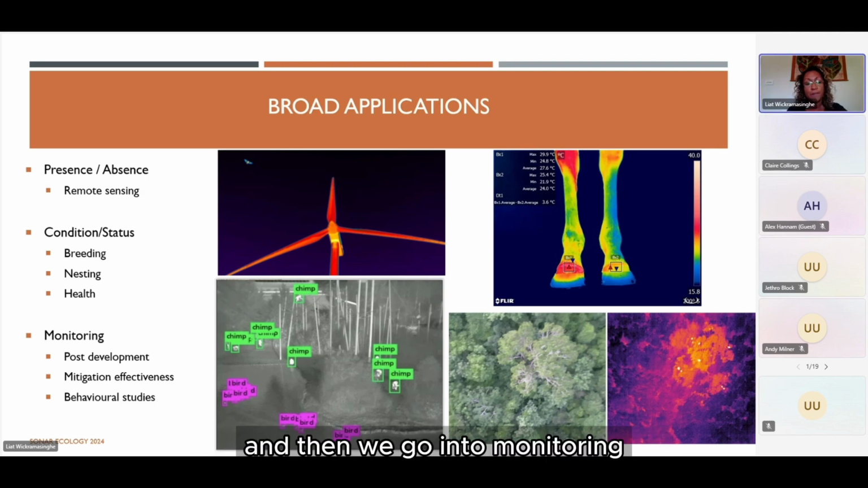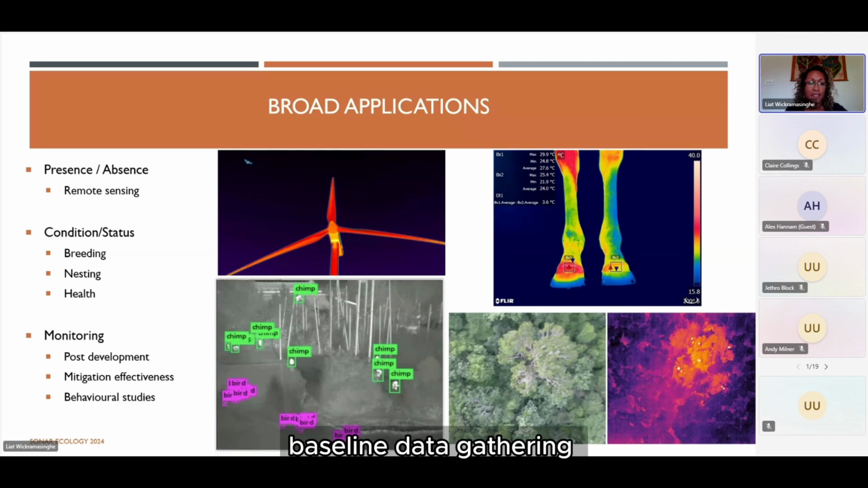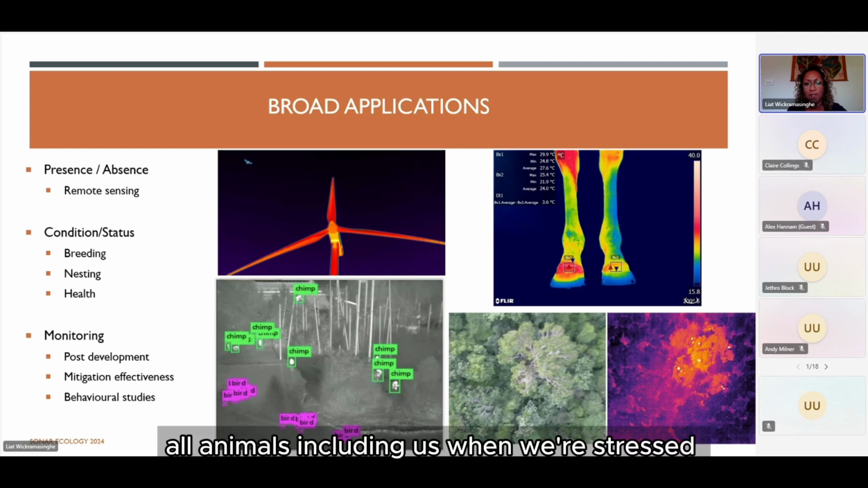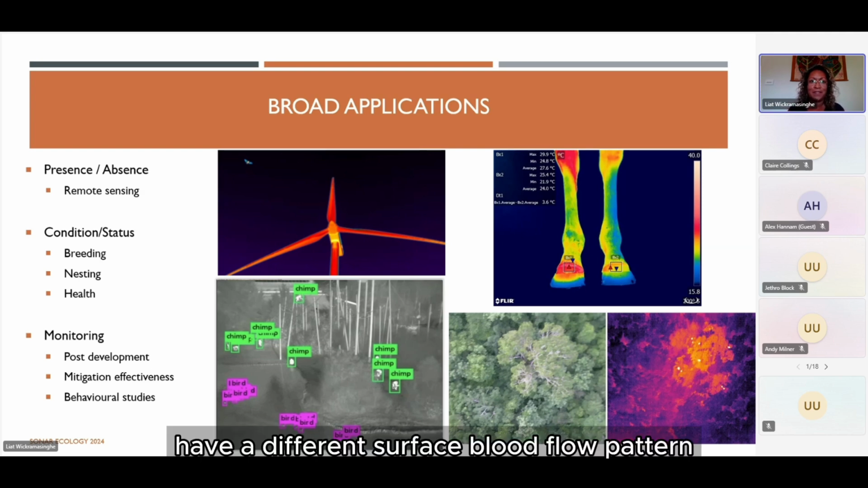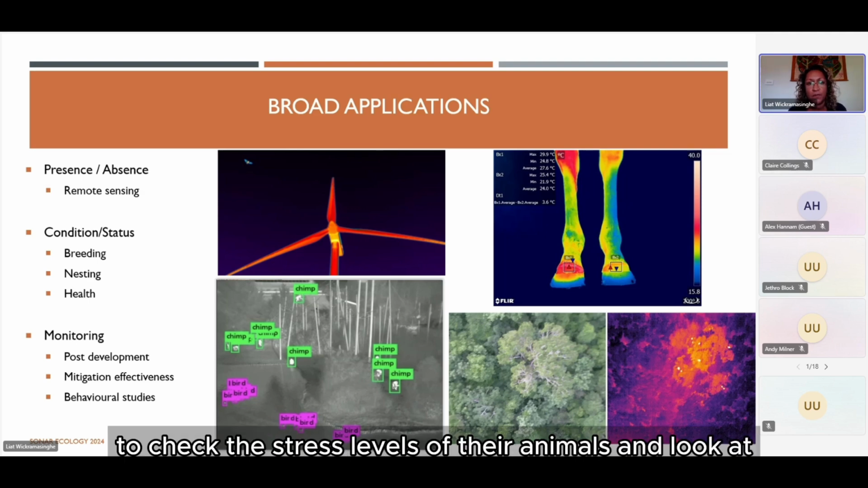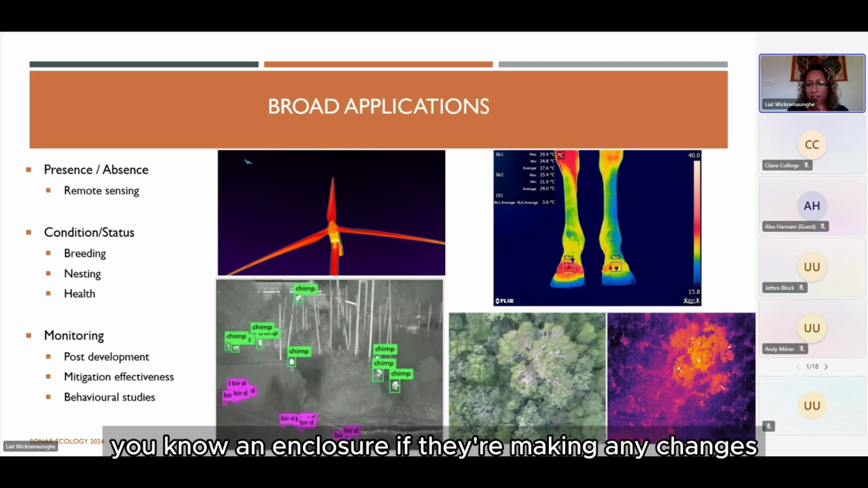And then we go on to monitoring. So for our work, it's a lot of pre-development, post-development, baseline data gathering. We can look at the effectiveness of mitigation measures that you've put in place, and behavioural studies. All animals, including us, when we're stressed, have a different surface blood flow pattern. It's a physiological change within us, and that can be detected by a camera. So a lot of zoos use thermal imaging to check the stress levels of their animals and look at the behaviour changes within an enclosure if they're making any changes.